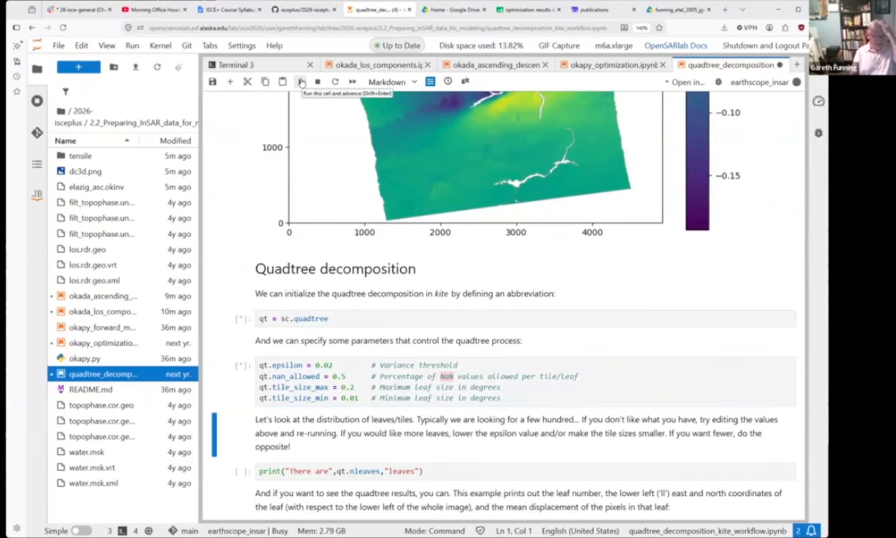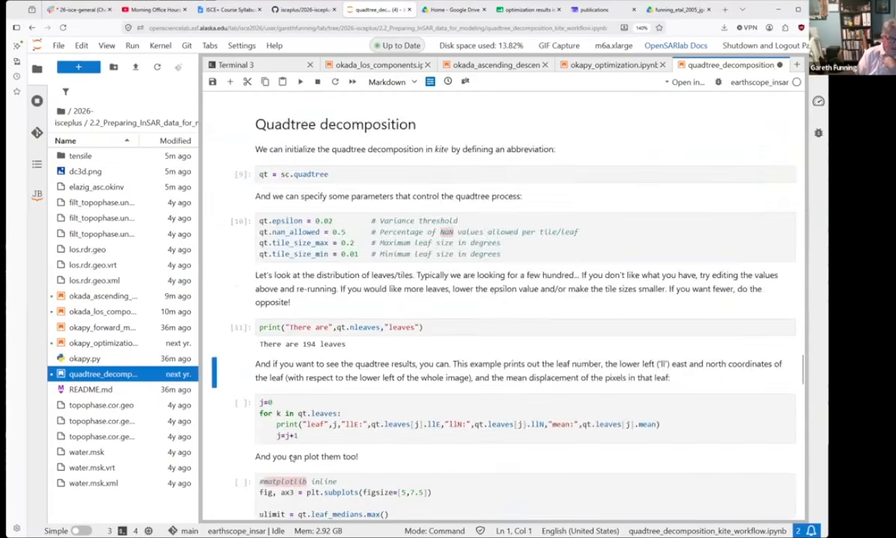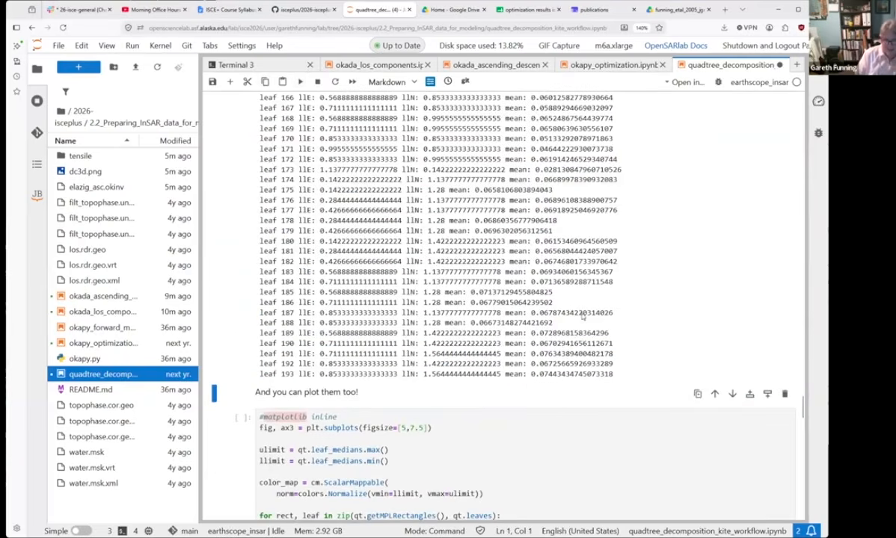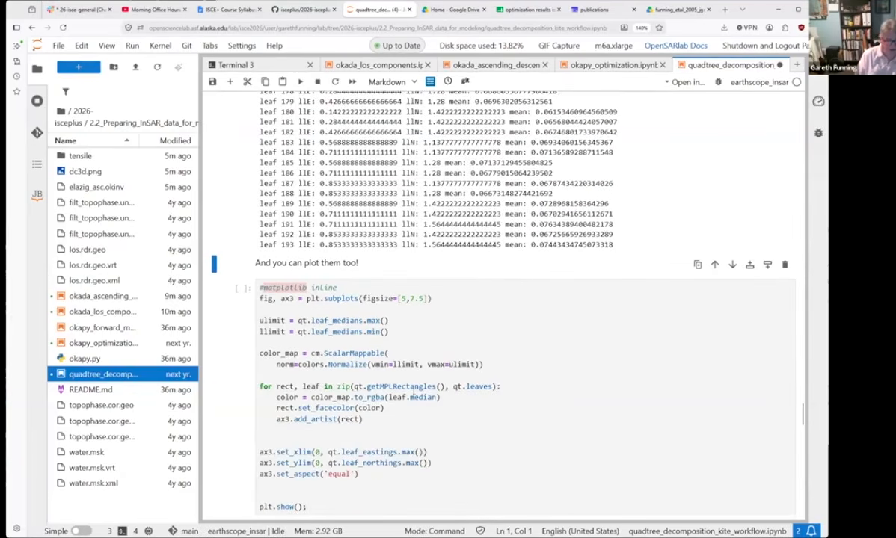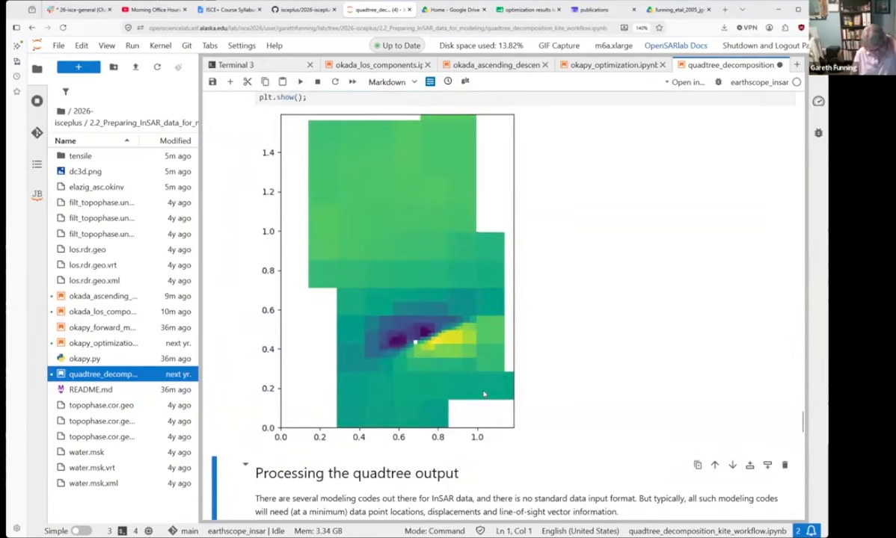So anyway, when you run this, it will apply that quad-tree decomposition using these parameters, and the first thing you can do is see how many pixels it's divided your image up into. It's 194. Okay, cool. And you can look at where those are and what phase values they have, the average phase or the average displacement within each box, and where the center of the box is in latitude and longitude from the lower left corner. Let's not worry about that, but you can also plot what those downsampled blocks look like, and this is what they look like.